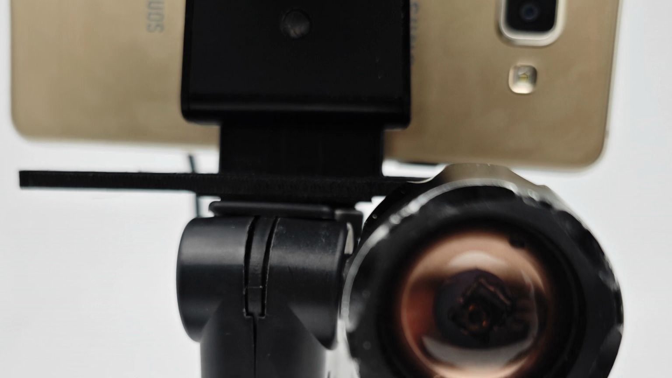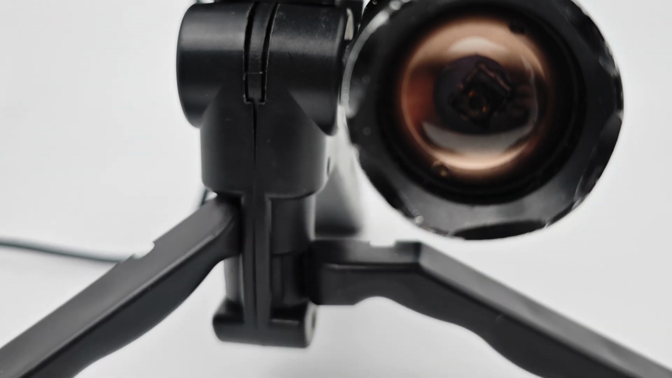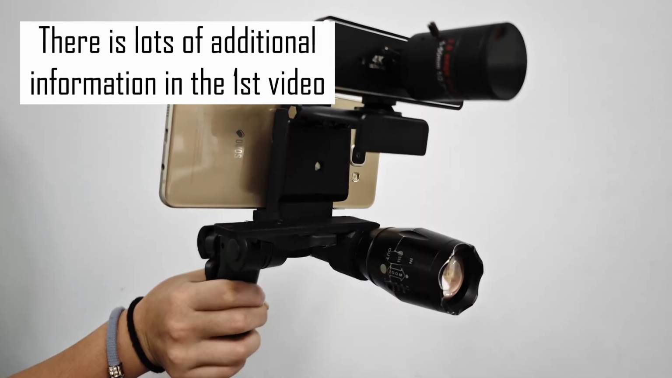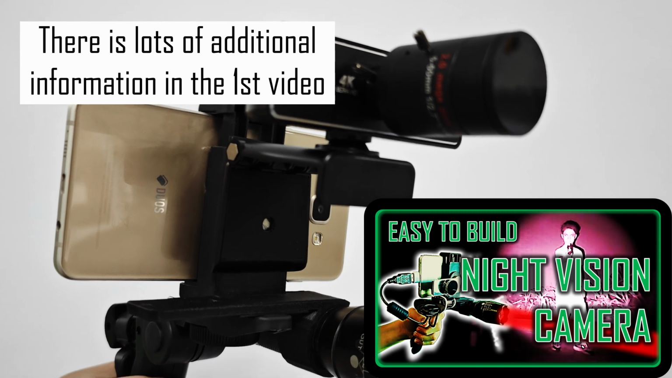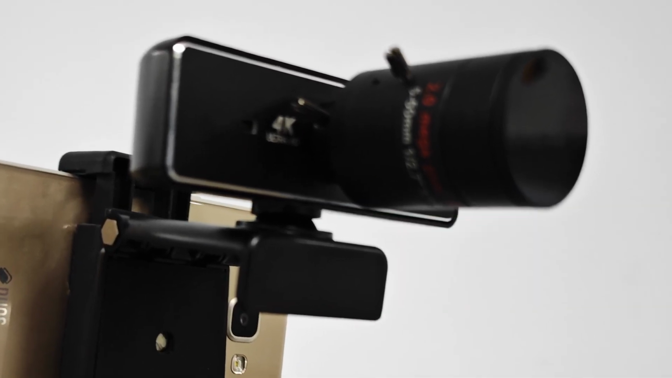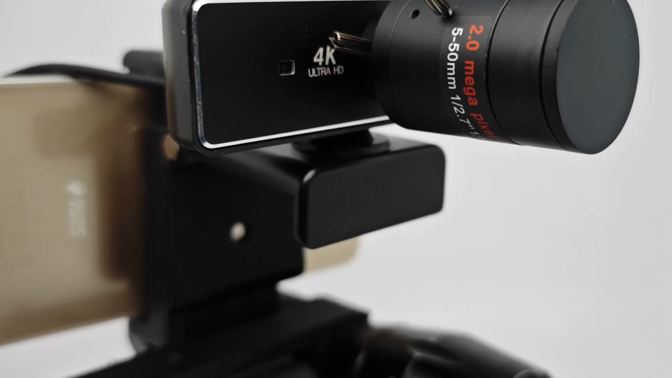If you want to know how I converted an old LED flashlight to be an infrared light source, or you want to know the design details of the 3D printed holder, then please watch the video for part 1 of this project. There is a lot more detailed information in that video. I am just going to get straight to the results.